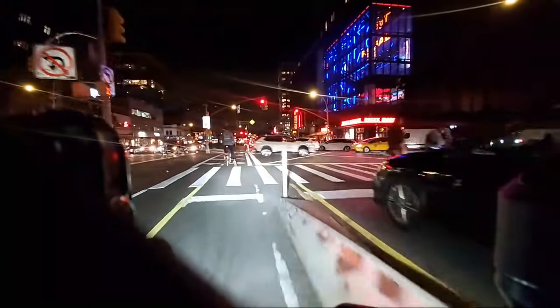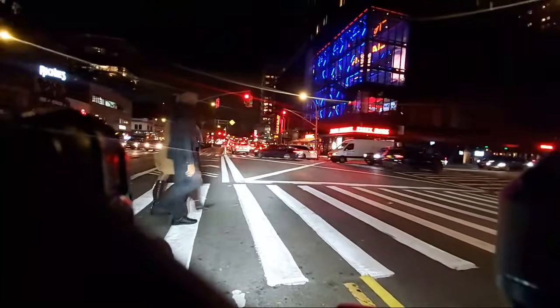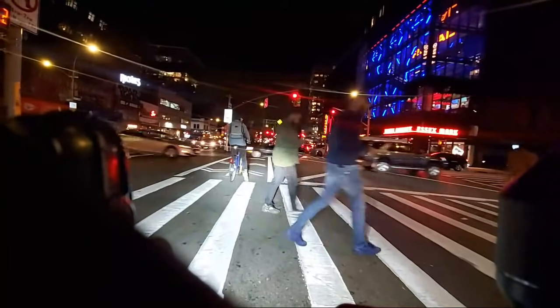Now the fun part comes up. We're going to go over the Williamsburg Bridge, but I want to see the speed at which I can make it over the Williamsburg Bridge with this bicycle. Very curious if anybody can time me. Get out your stopwatch.